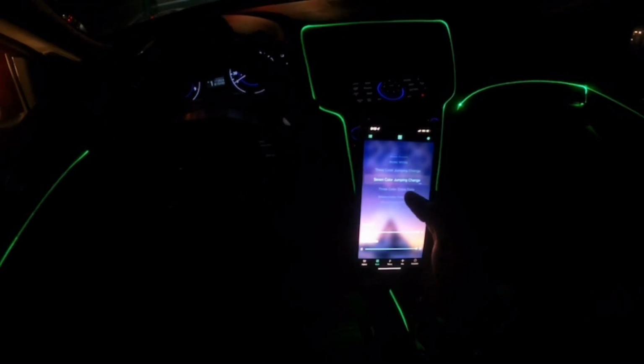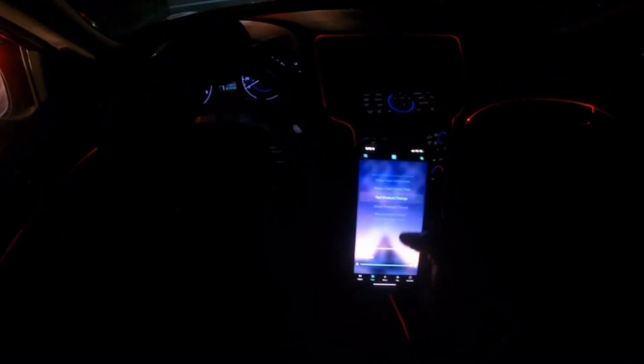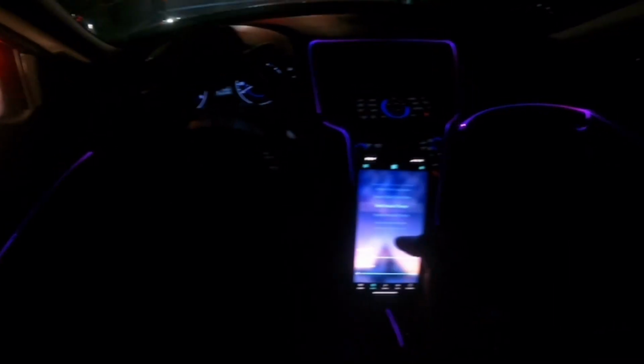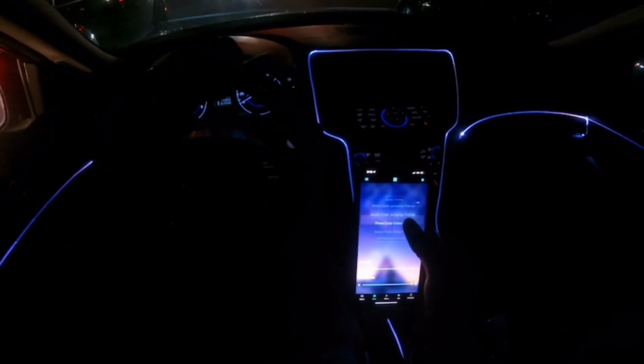So yeah, but my favorite is the 7-color crossfade. I can do the red gradual. It's a whole bunch. I'm not about to go through here. It's just not an ambient light tutorial for real. But yeah, y'all see it.